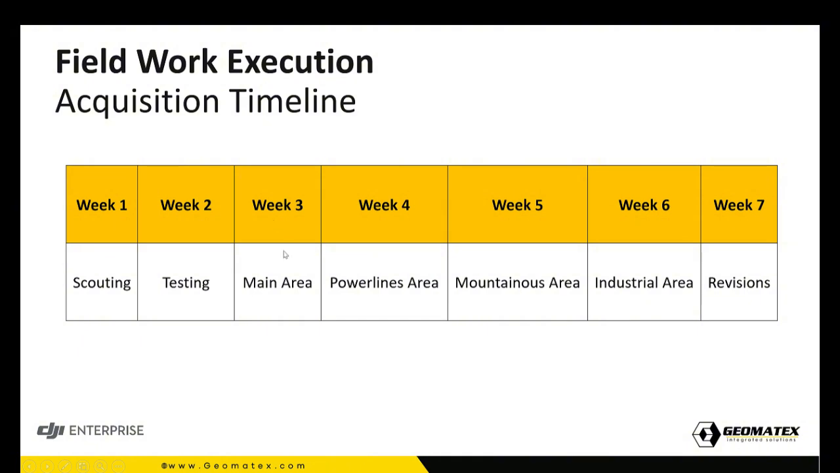Starting from week 3 to week 6 was the project, which was the 1st of August, I believe, until the end of August. But before the project, we had to scout for a week, and also we had to test for a week, because testing was crucial. I started to test flying at 50 meters, at 70 meters, and at 100 meters, and understand the deterioration, how many points per meter I am getting. Also, 1 pulse or 2 pulses or 3 pulses, because you can have 3 returns from the L1.